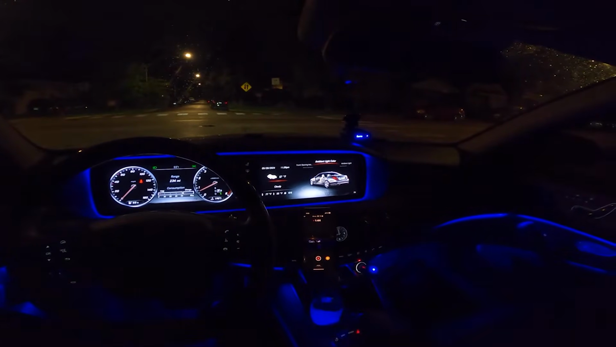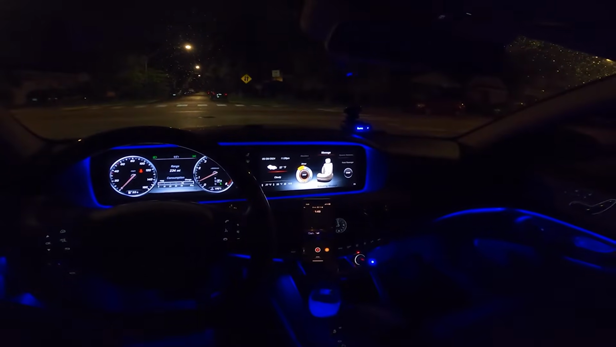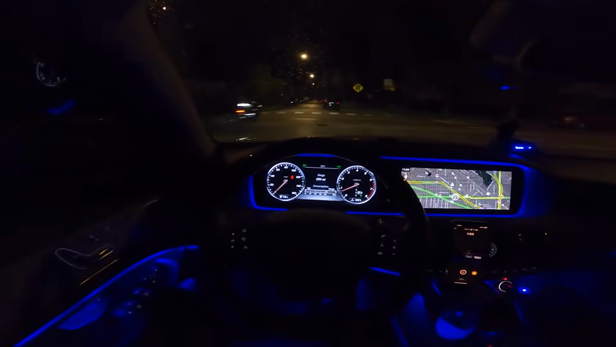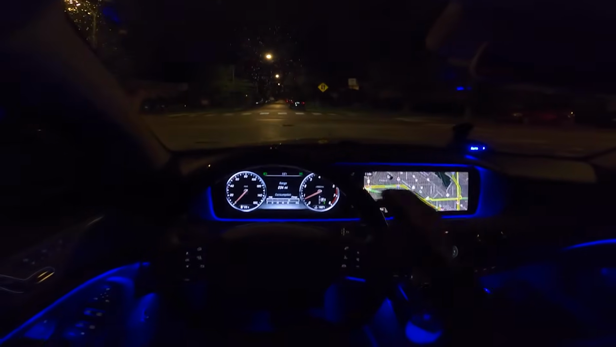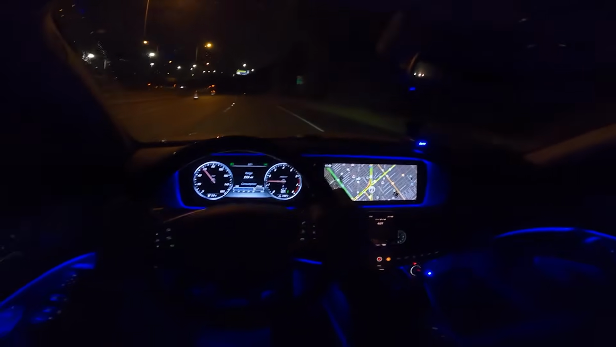Gonna put our seat massager on. Activating massage. Okay, I'll put the seatbelt on just so this doesn't beep. And let's hop on the highway. Let's just enjoy this nice smooth ride. S-Class is always silky smooth.